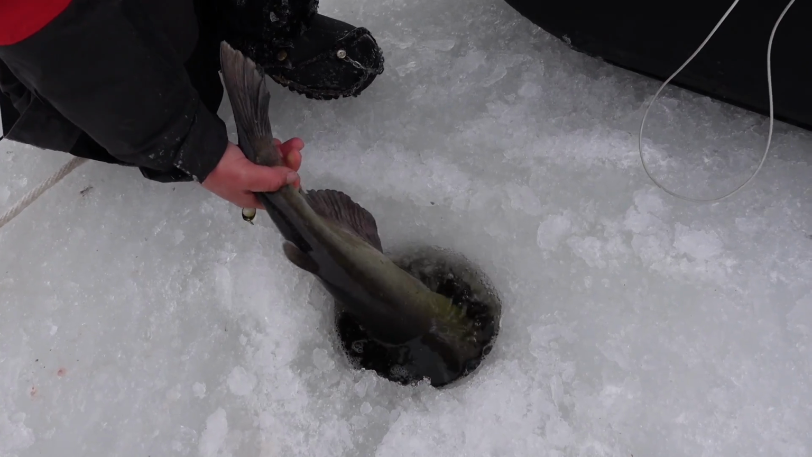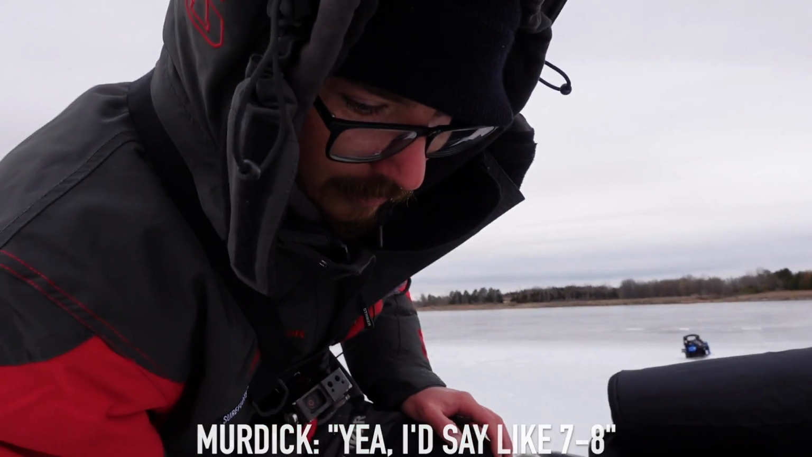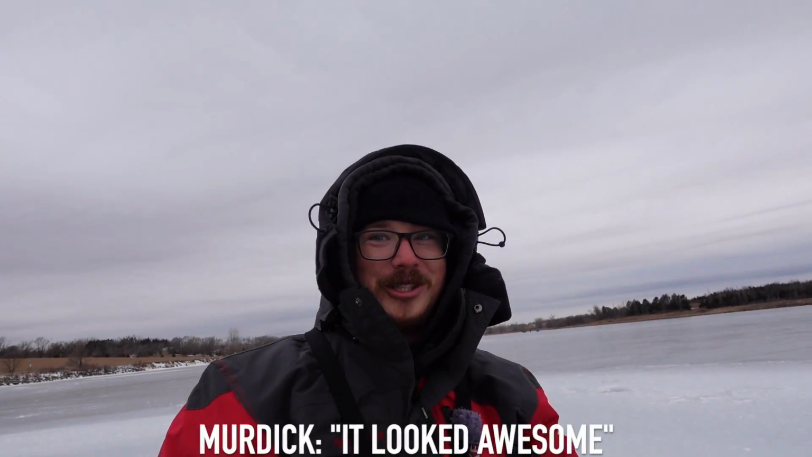He ain't bad though. I mean, he's probably 7 pounds or 8 pounds or something. Yeah, I'd say like 7. He definitely felt nice setting the hook into him over the bluegills. It looked so I ripped his chops off.